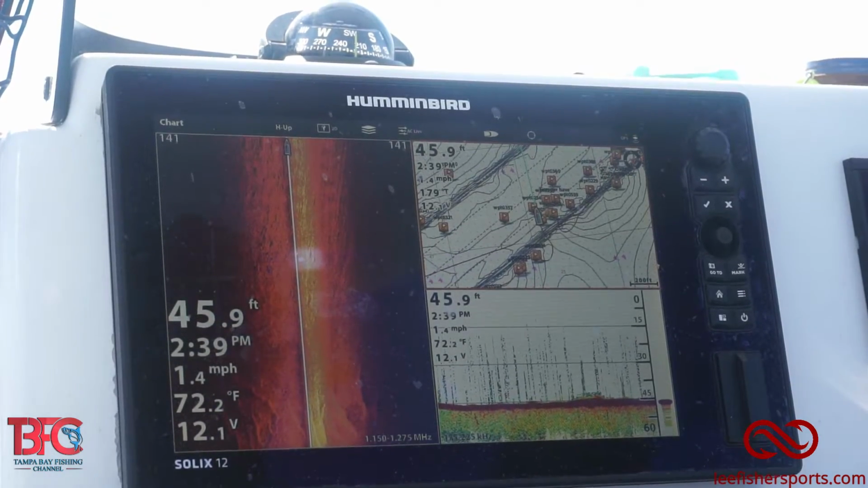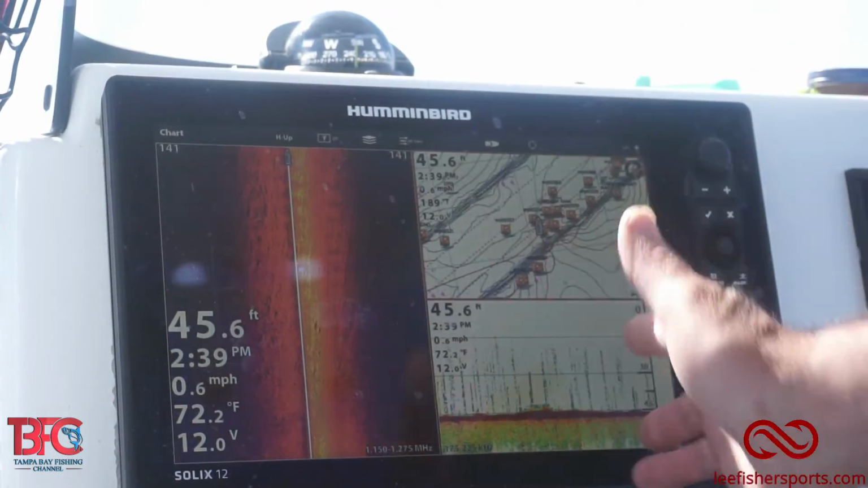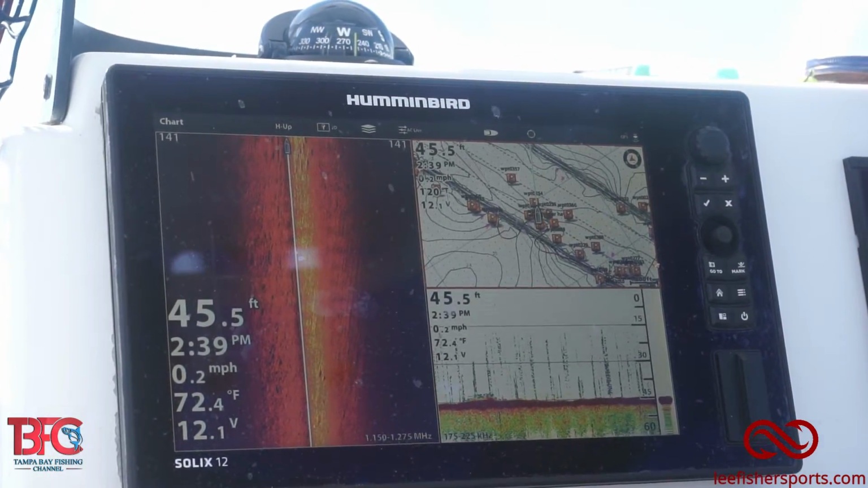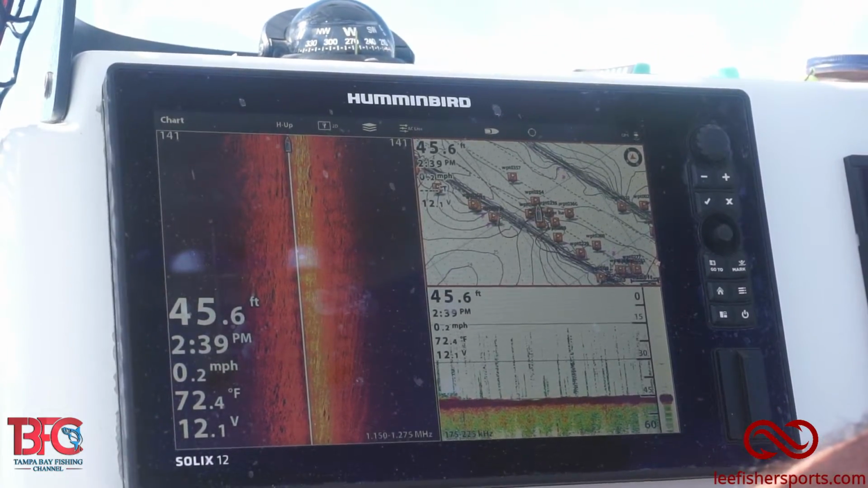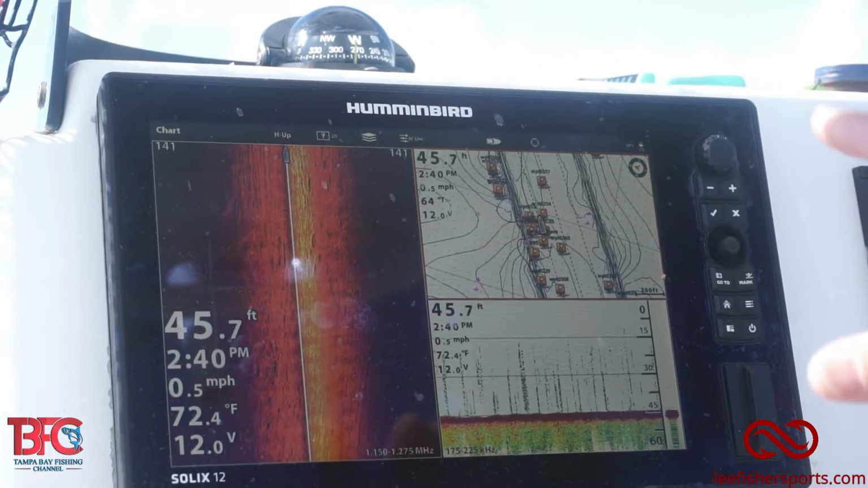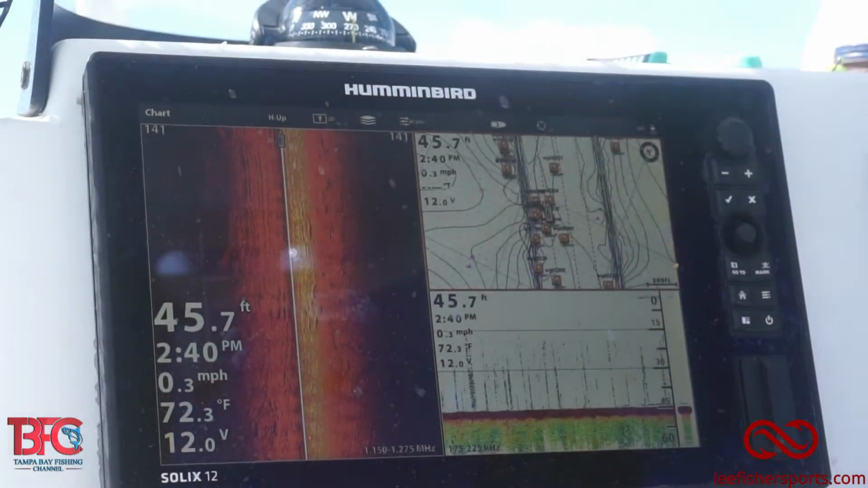Put the GPS into spot lock. But that's really what I'm looking for. Those channel ledges and rocks just like this. Now we're gonna get set over the spot and you're gonna see an indication of hard bottom. And we're set. So I'm set perfectly. Again, what I said before is that the tide is actually very, very slow, so it allows me to get right over the spot.